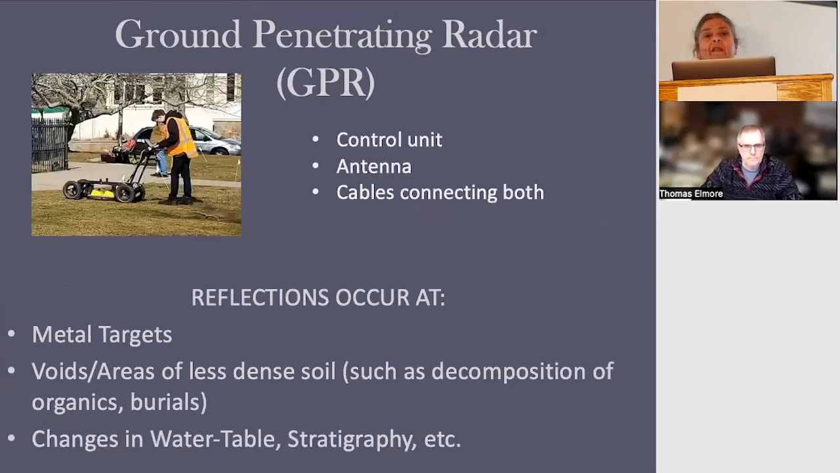So the radar system does consist of 3 different components: the control unit, which is what that gentleman is looking at, the antenna, which is in the yellow box there, and the cables that enable them to talk back and forth to one another. So the metal targets are really easy with the radar. Again, many commercial uses: underground storage tanks, utilities, rebar to verify how something is constructed, like a slab. What we look for in the archaeological world are voids.